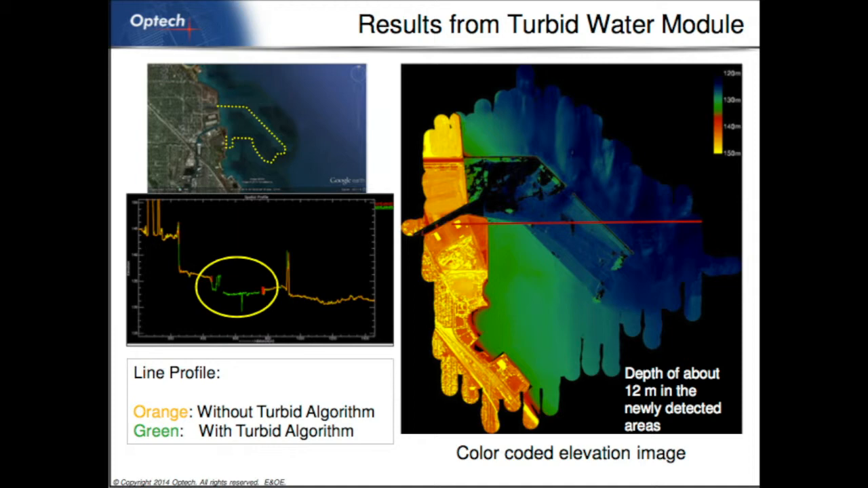And so this is the result they got from just their normal algorithm. So this is a channel here you can see in the surrounding. This is the width of each flight line. So you see there's many flight lines going over this area. Well, they came up with this turbid water algorithm, and that's the result, how it fills in, basically. So they really pushed the algorithm to examine the waveform and to derive the bottoms from very weak returns.